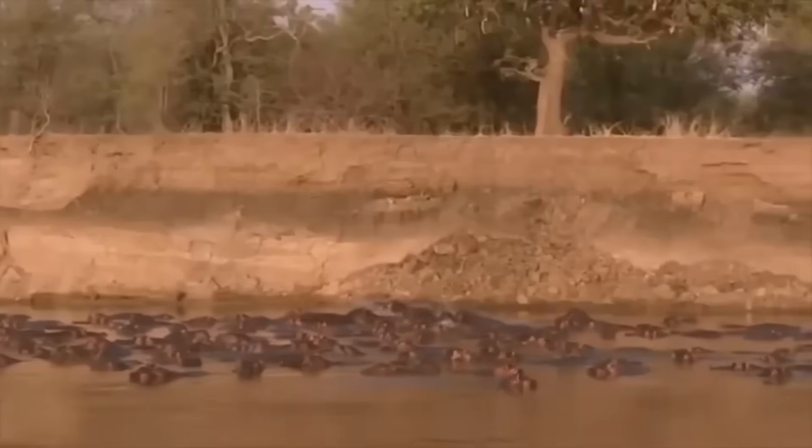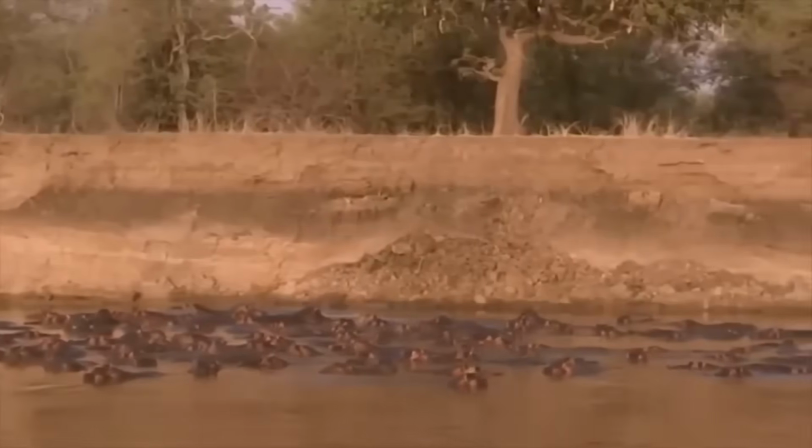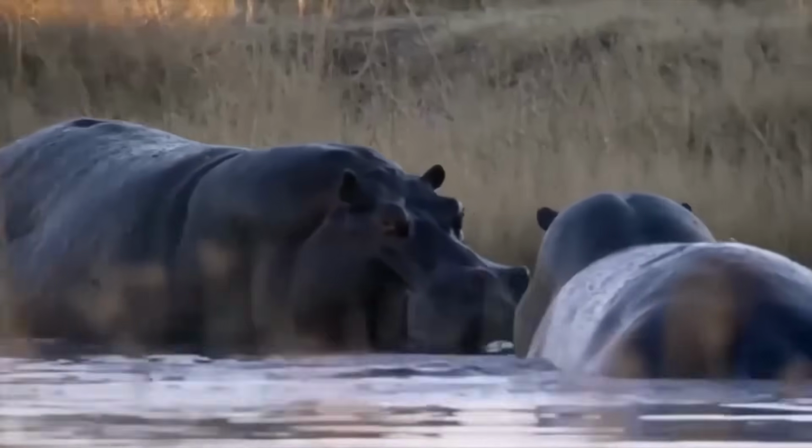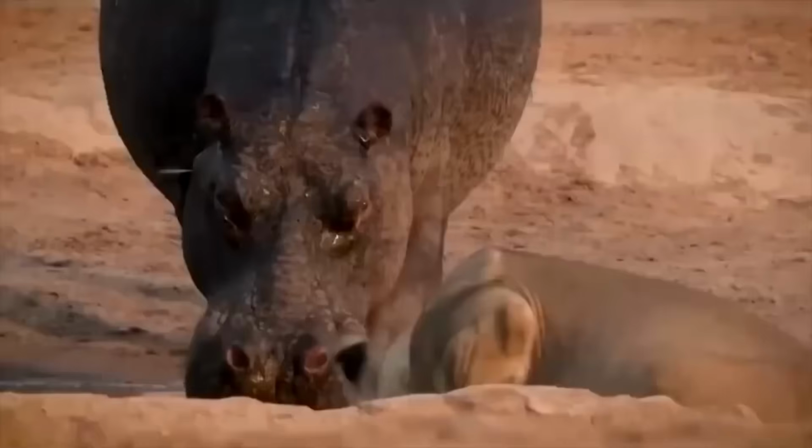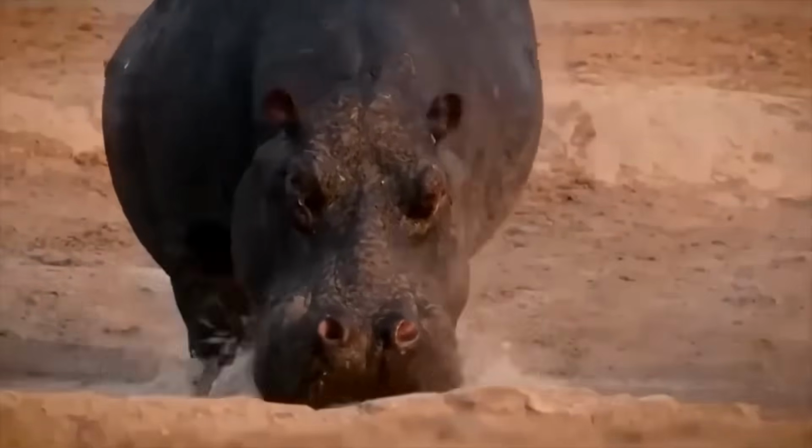Perhaps it is their ancient lineage, tracing back to a time when dinosaurs roamed the earth. Or maybe it is simply their fierce determination to protect their territory at all costs. Whatever the reason, one thing is certain: never underestimate the deadly nature of a hippopotamus.